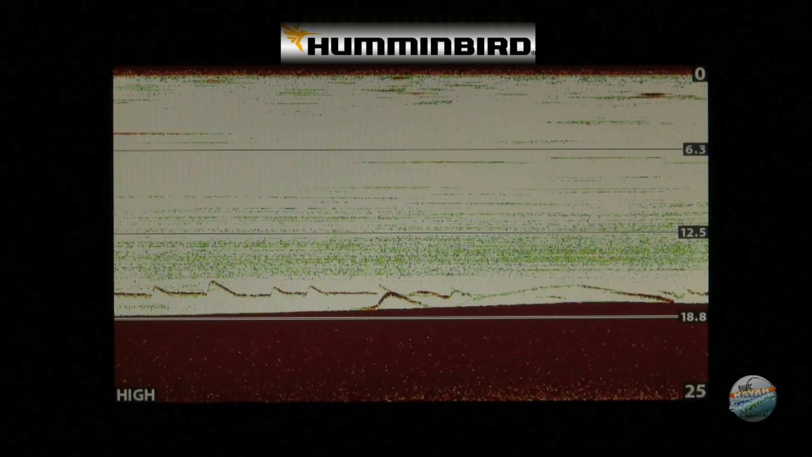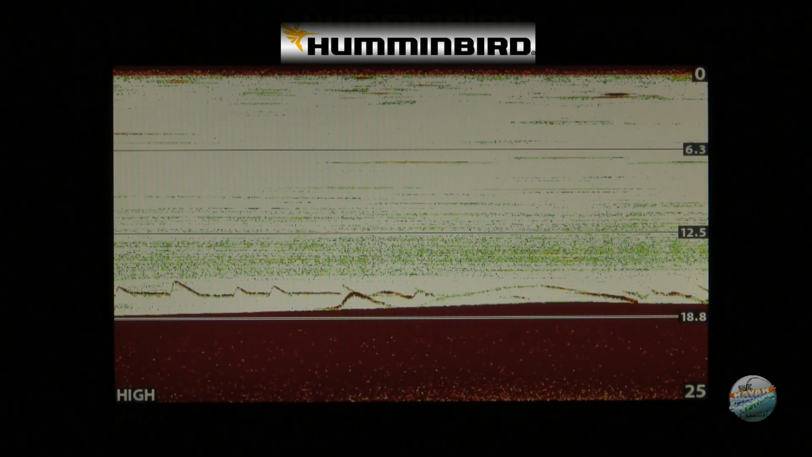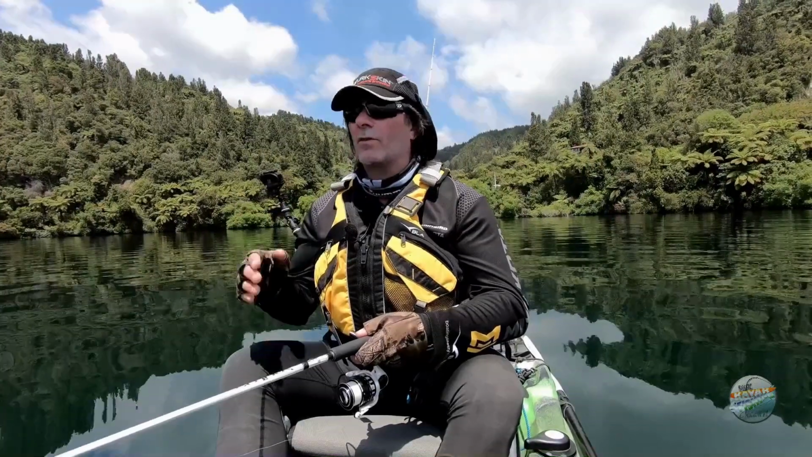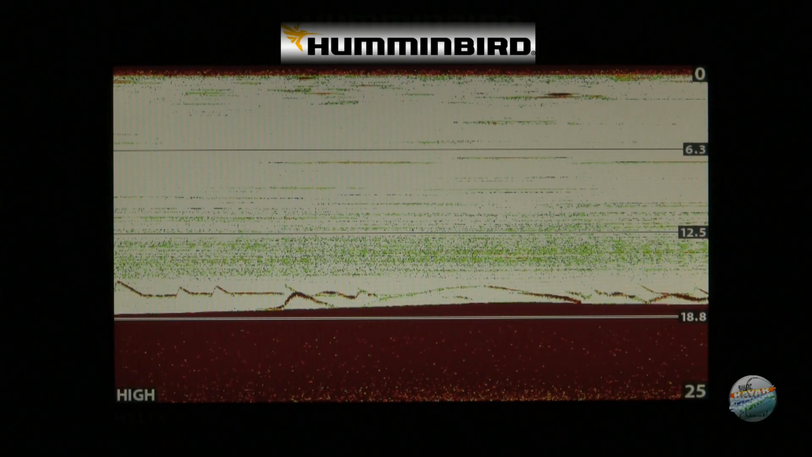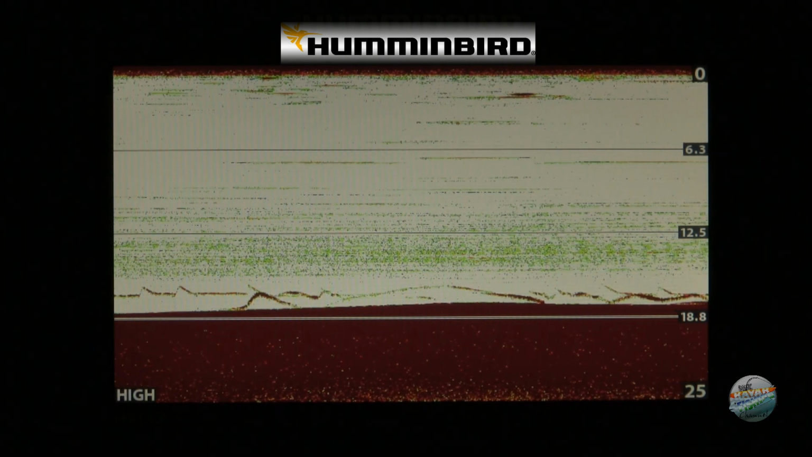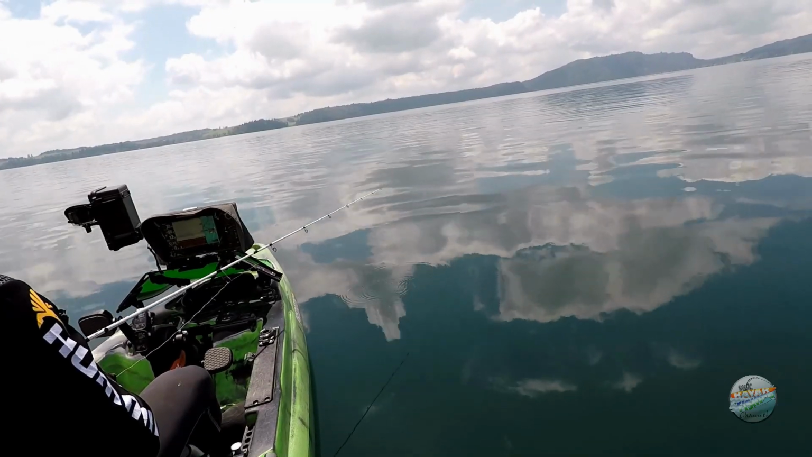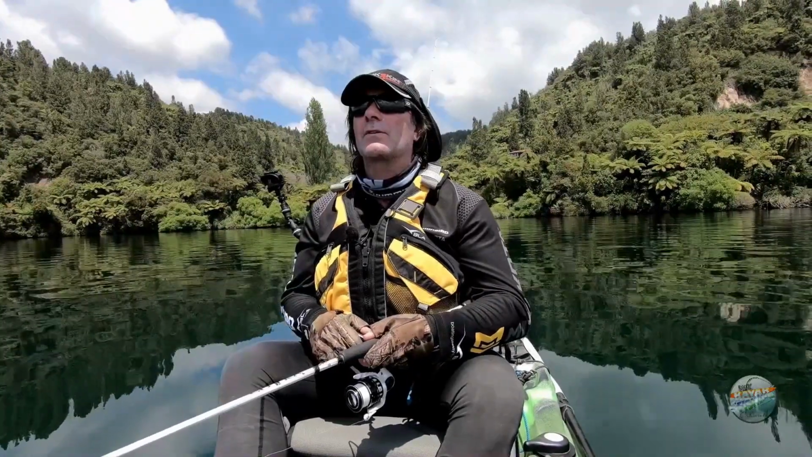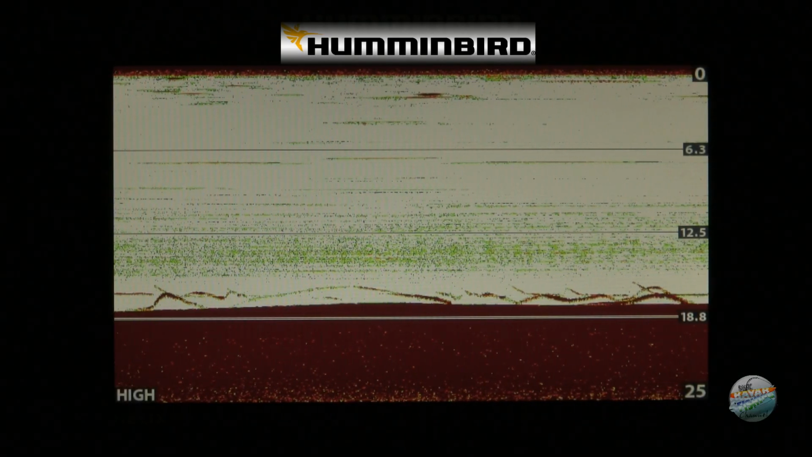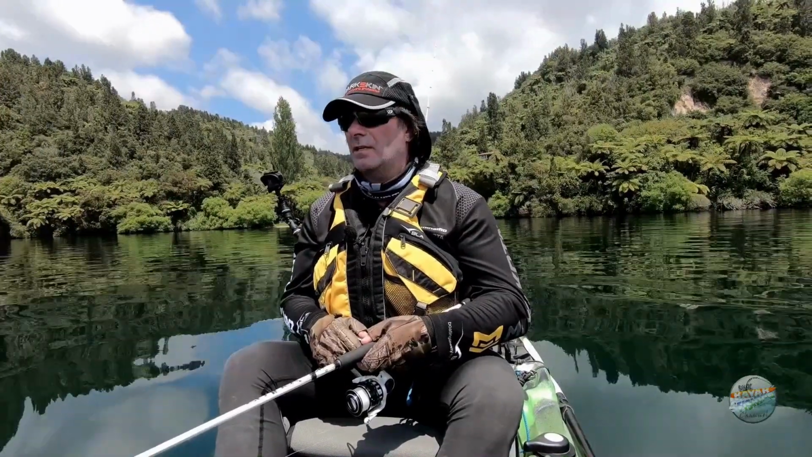There are fish down there, I can see them, and they are showing interest. I'm getting a few inquiries. So that's just by working that soft plastic up and down like that, and creating that little erratic action where it moves up and down, which is enough to get those fish interested. There's quite a few fish down there at the moment, so hopefully we can hook one. We just keep working that soft plastic up and down, giving a little twitch here and there.